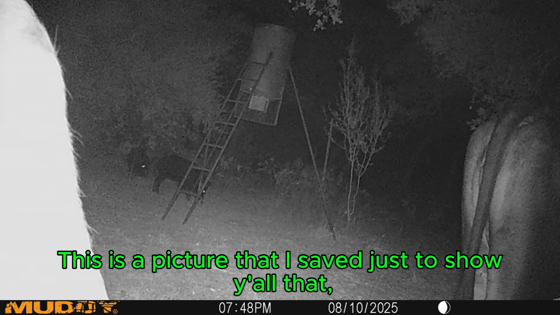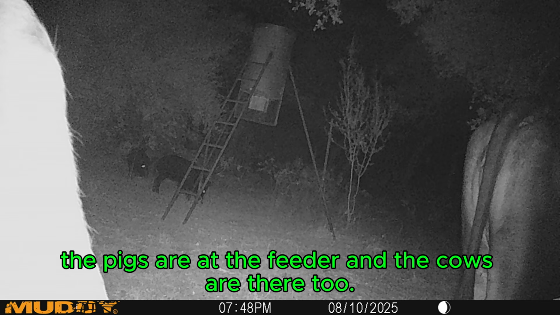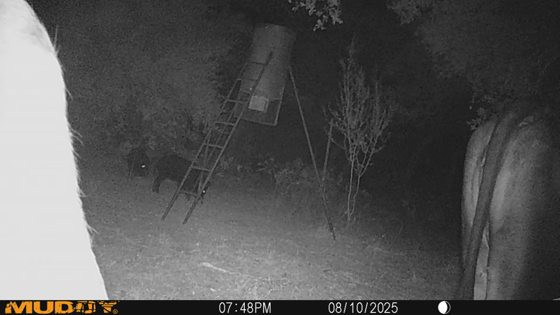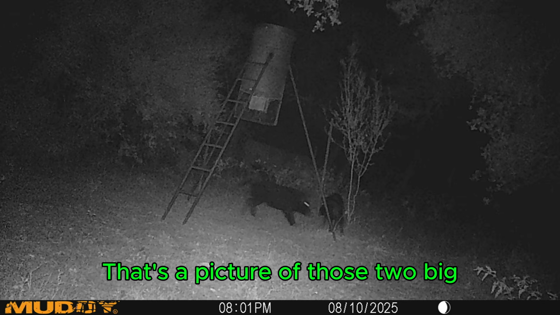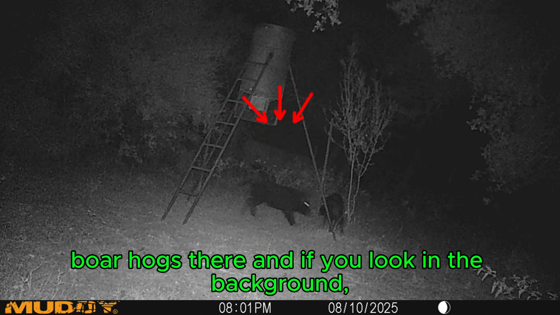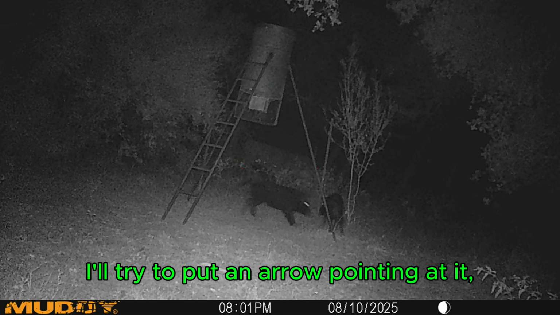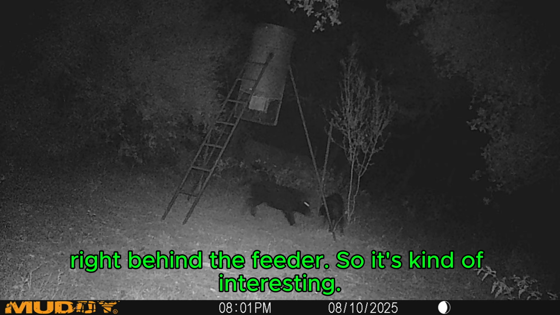This is a picture that I saved just to show y'all that the pigs are at the feeder and the cows are there too. So they cohabit pretty well. That's a picture of those two big boar hogs there. And if you look in the background directly underneath the feeder, I'll try to put an arrow pointing at it, but that's actually a cow standing there right behind the feeder. So it's kind of interesting.